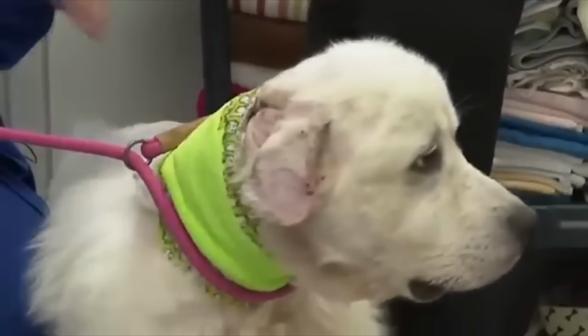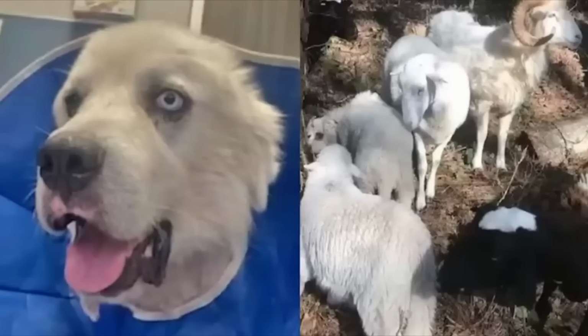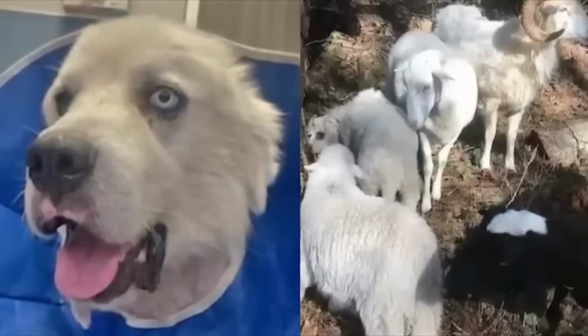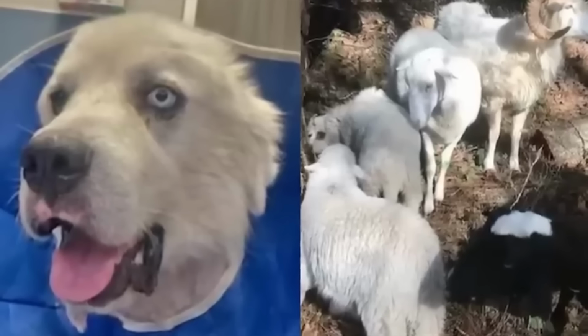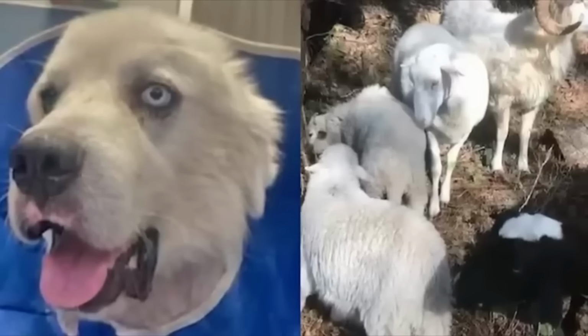John took him in and he and his daughter cleaned Casper up. He had some deep wounds that would most definitely need veterinarian attention, but he was alive. Casper was able to bounce back and make a full recovery, and is undoubtedly one loyal and heroic dog.